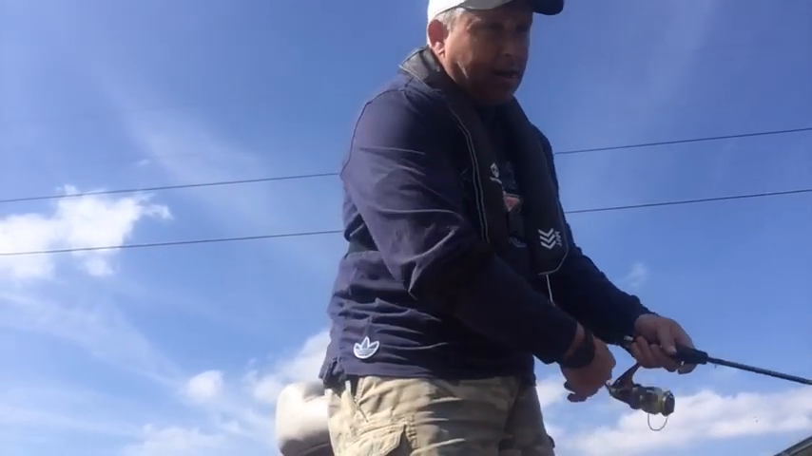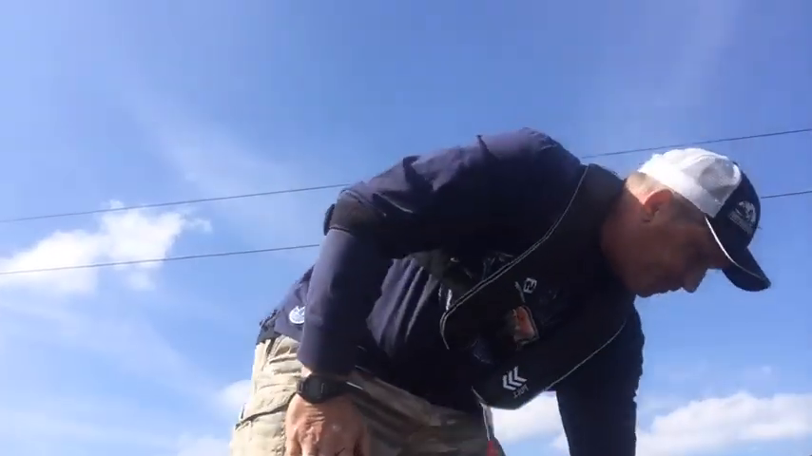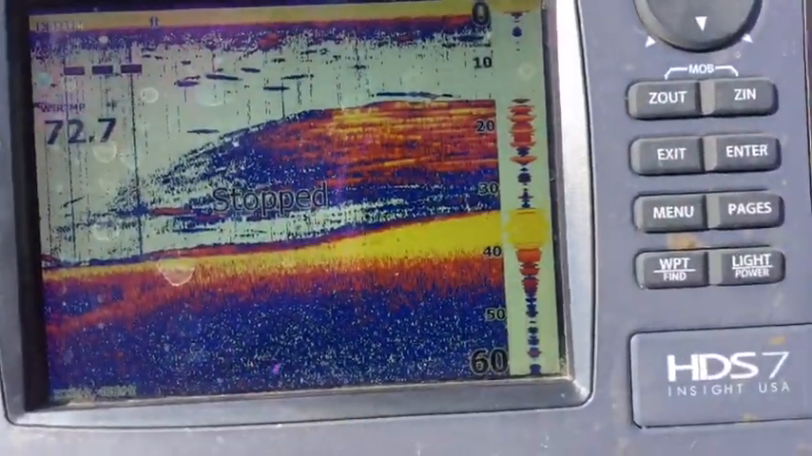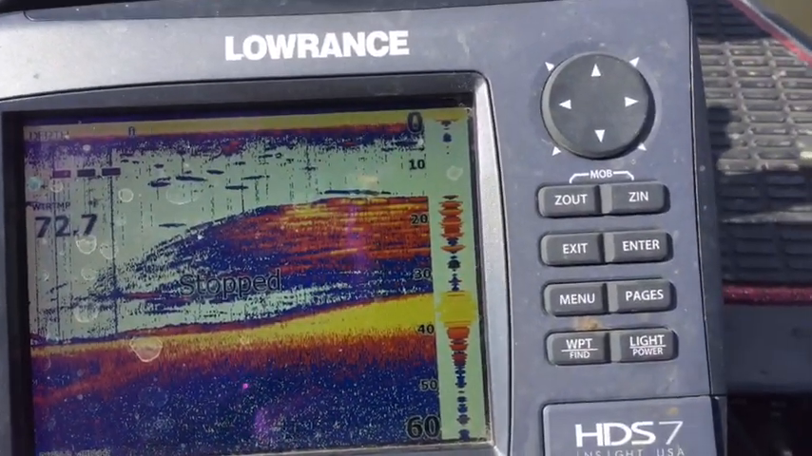Well, I've lost my school because my locator's off, so I'm gonna grab the phone, switch it around here. This is such a crude deal to have to do this by myself, but that's what the locator looked like right there, everybody, when I caught that fish.